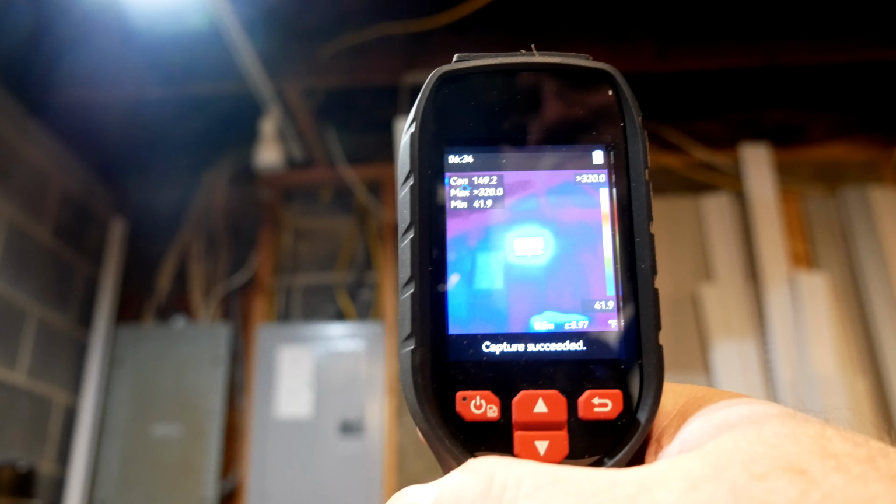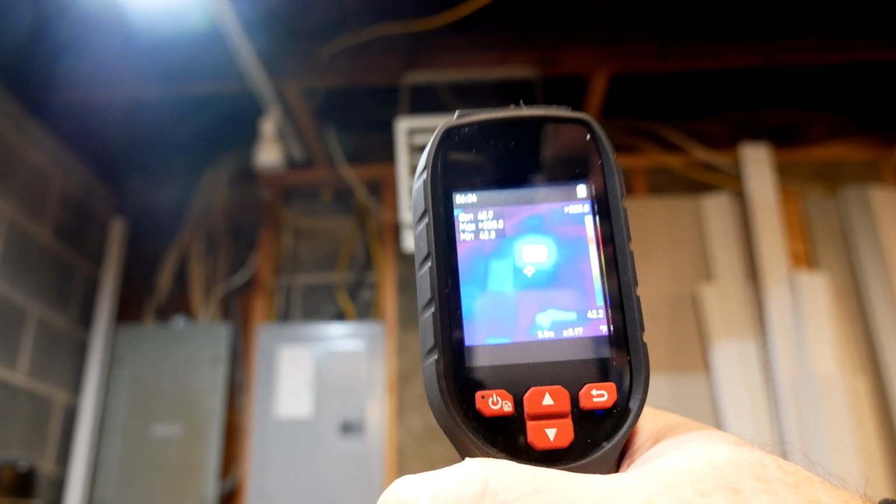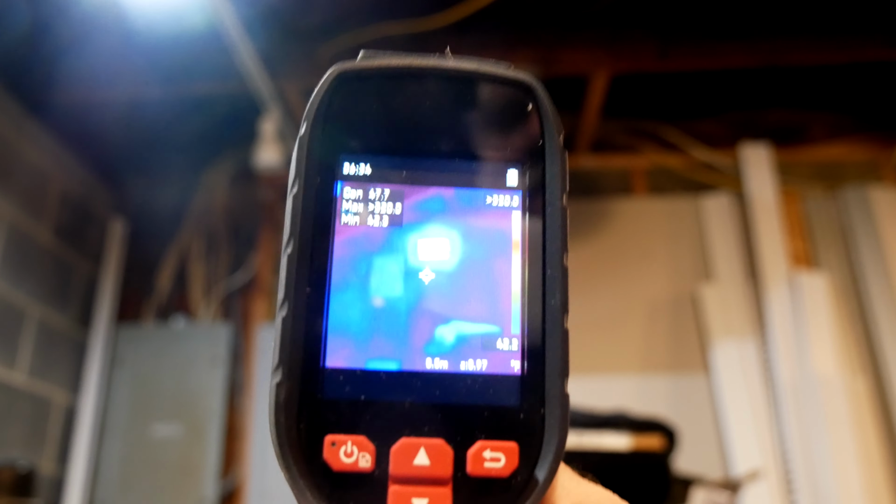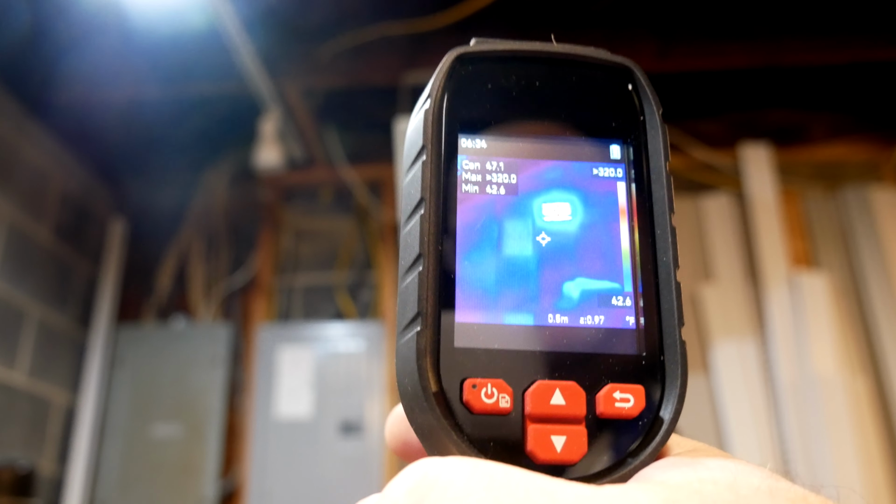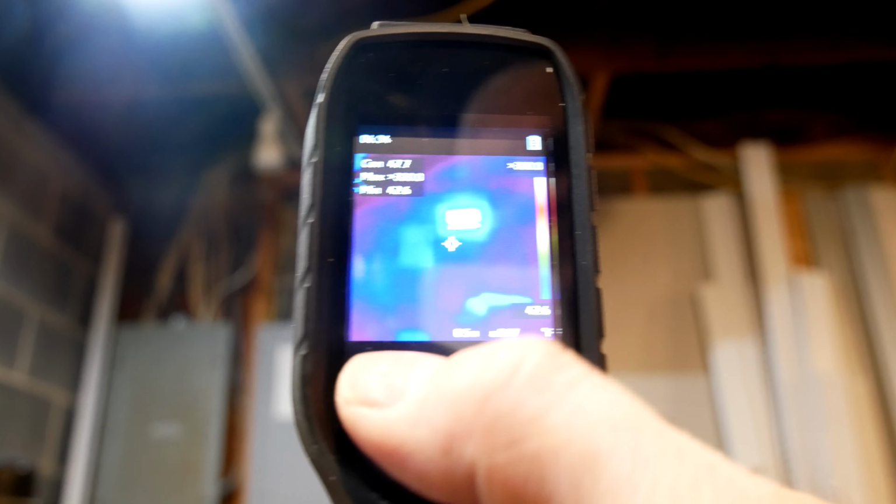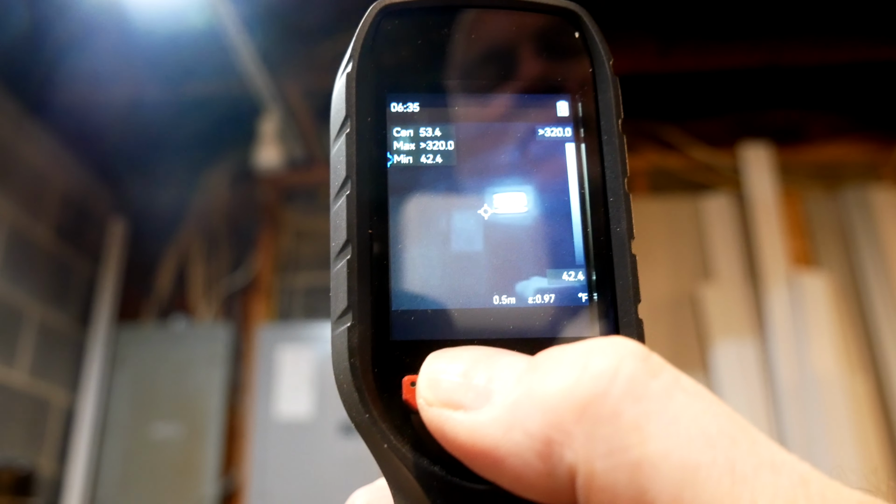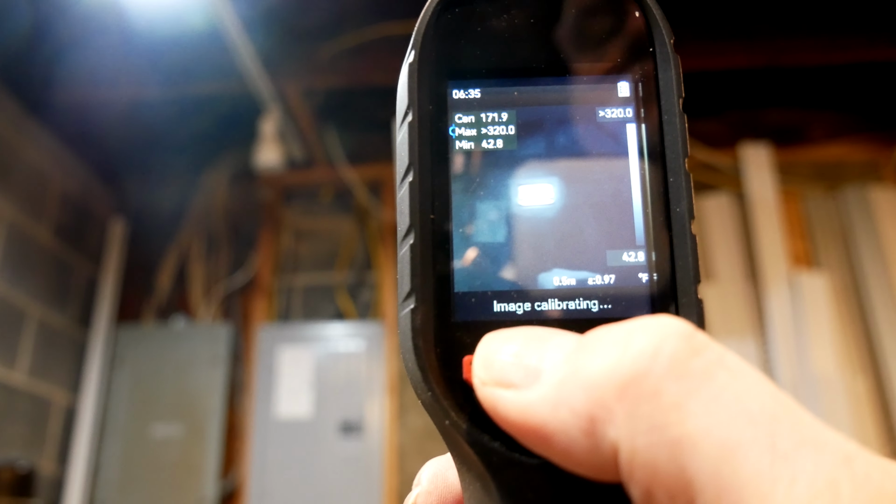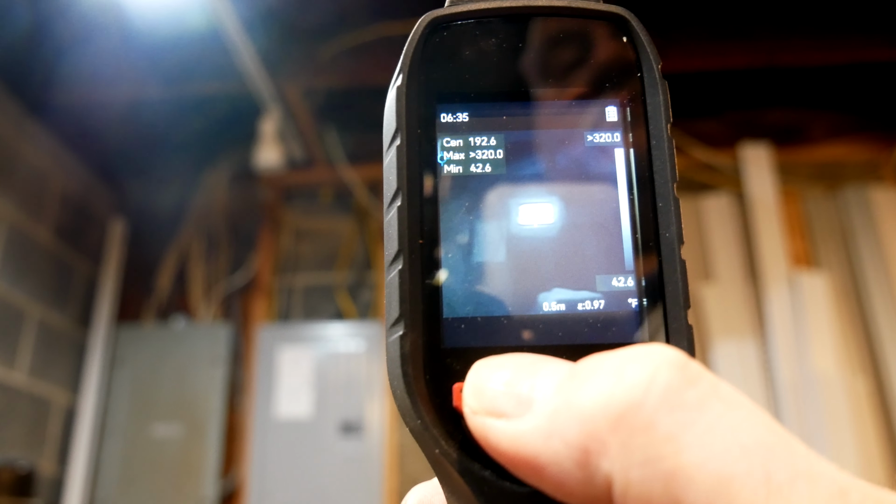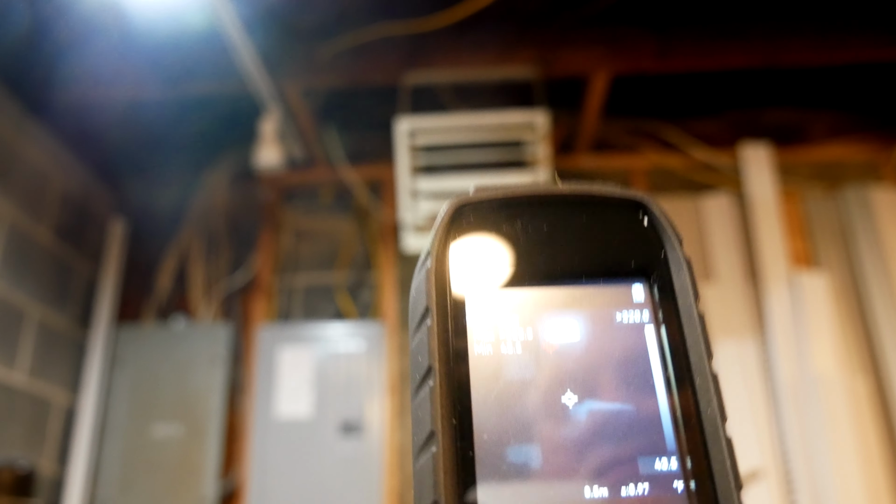Yeah, this is really handy. This is really helpful for spotting a problem in a wall or spotting a problem with electronics. It would be really helpful. And then so the different modes. So now we're exceeding the temperature. So let's change the temperature range.